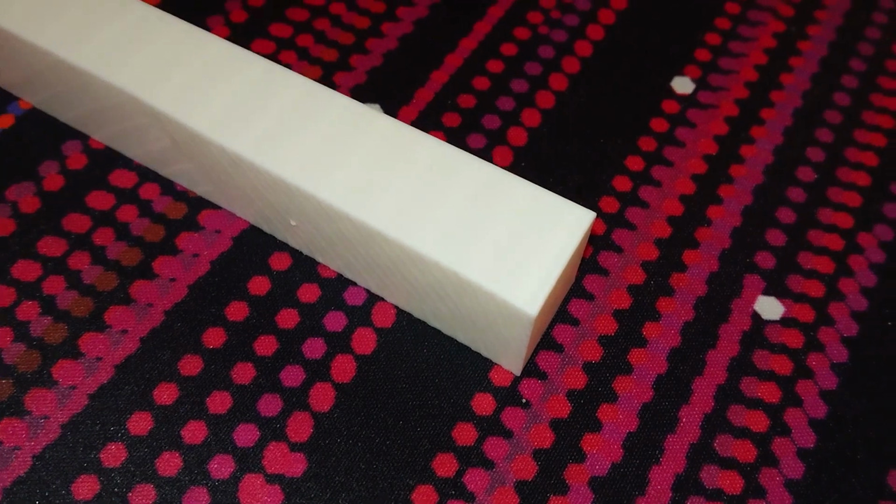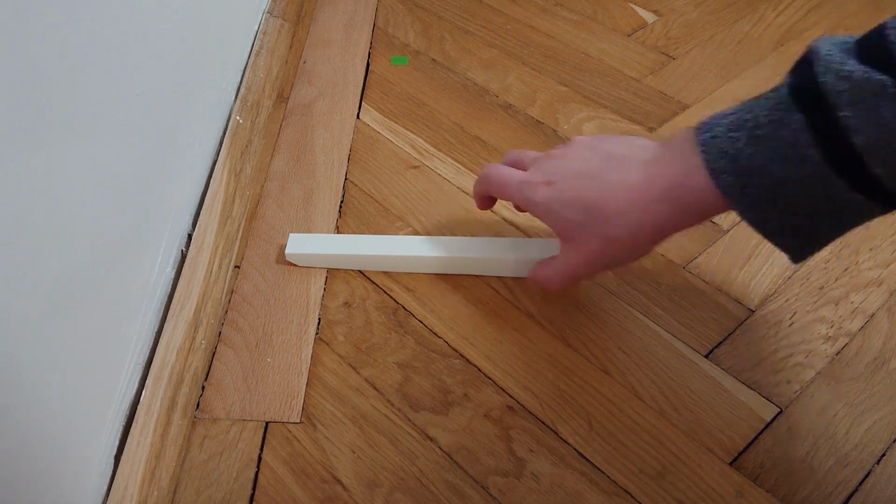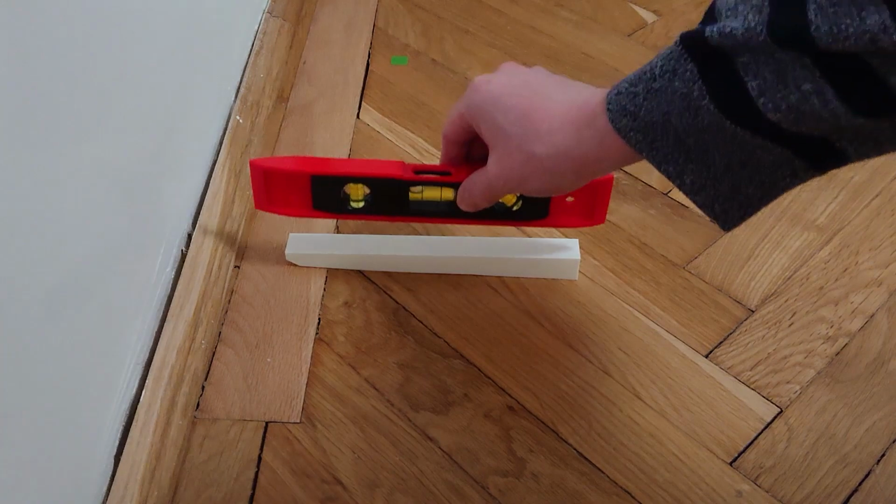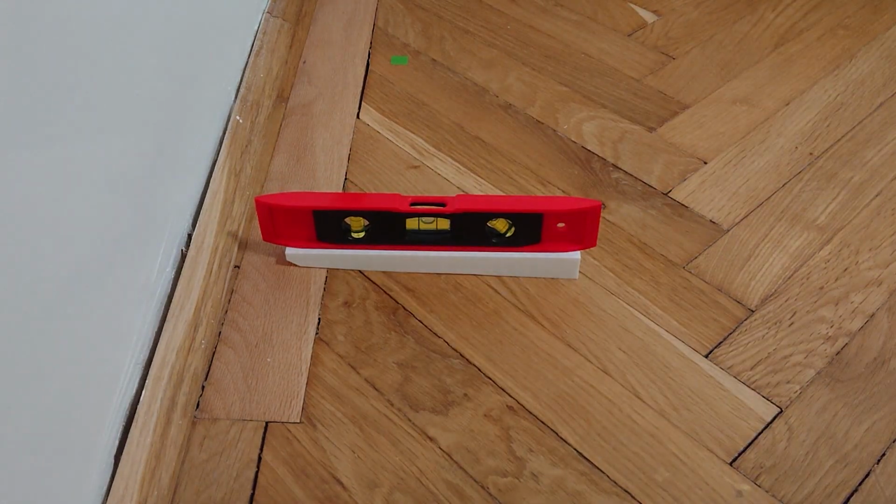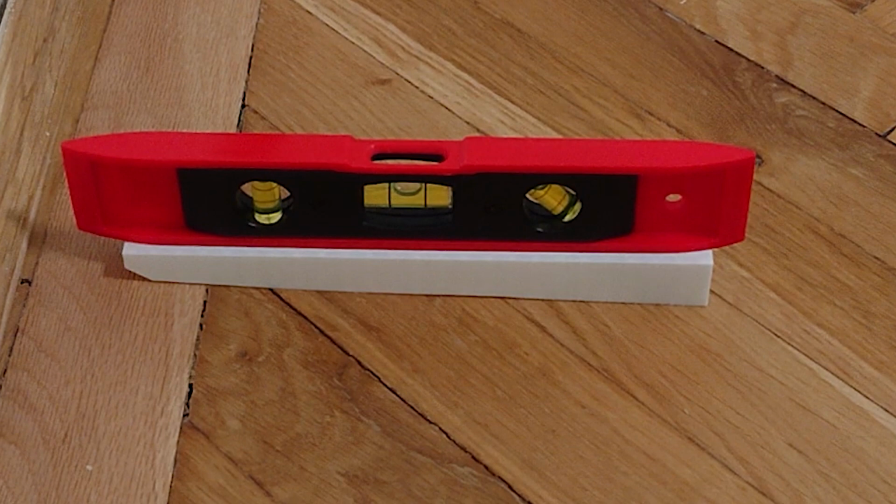So, here is the piece out from the 3D printer. It looks pretty good. And now the moment of truth. I think it looks pretty good, better than I expected. It's not a perfect fit, so for the real bookshelf, I'm thinking about placing a thin layer of rubber under it to compensate for the small imperfections.